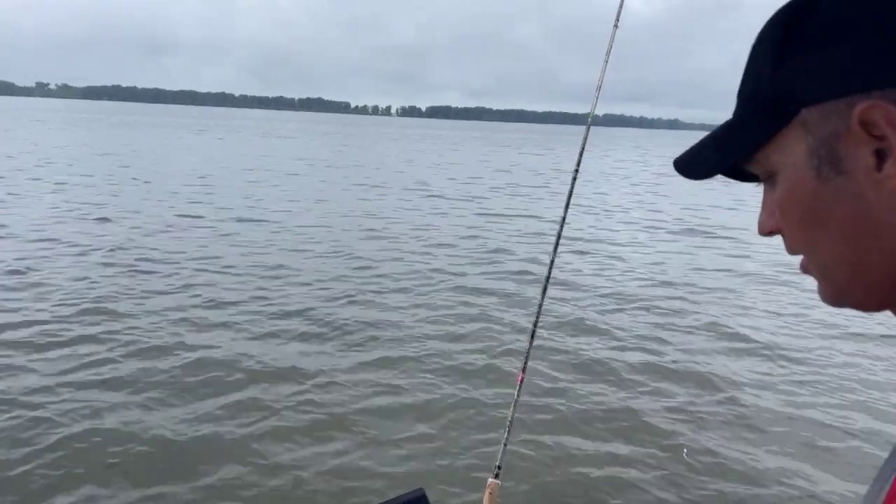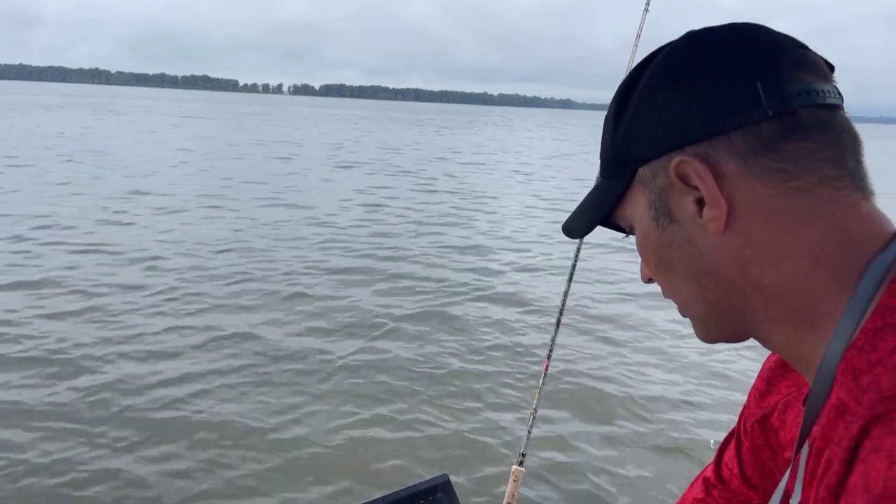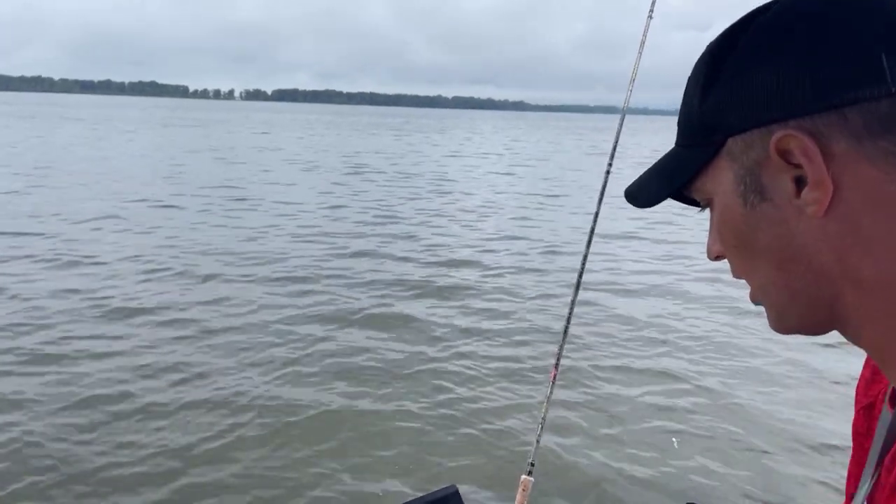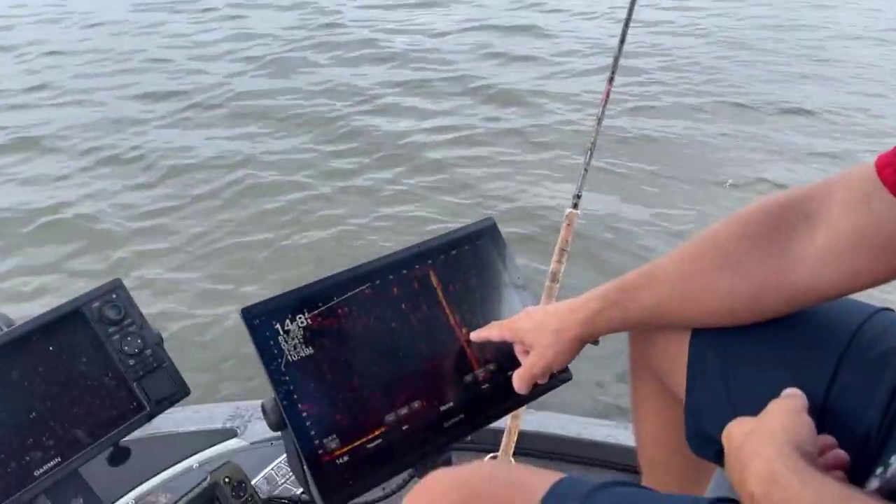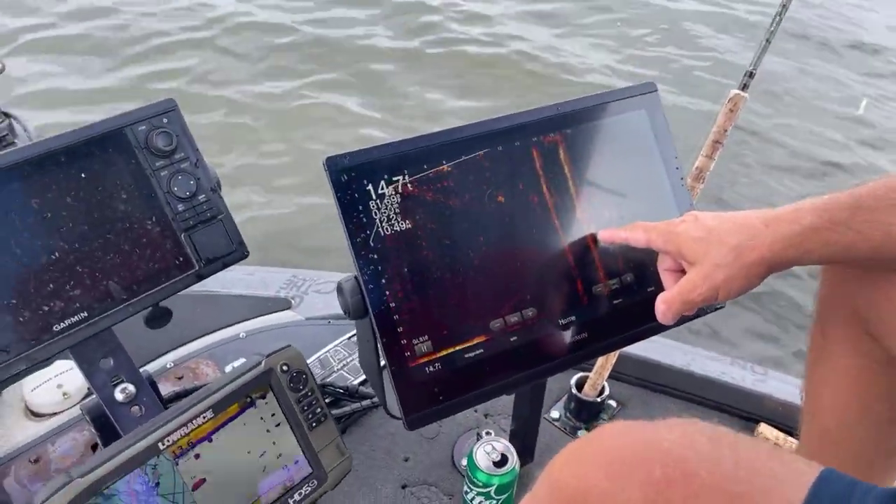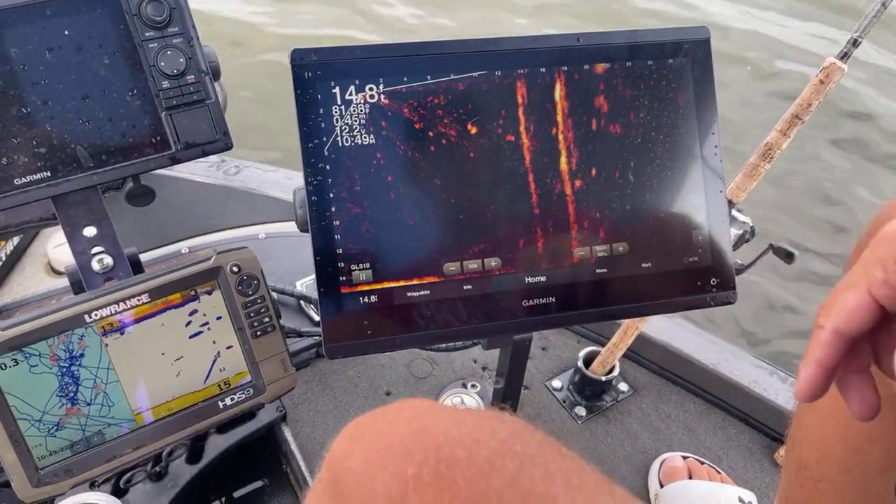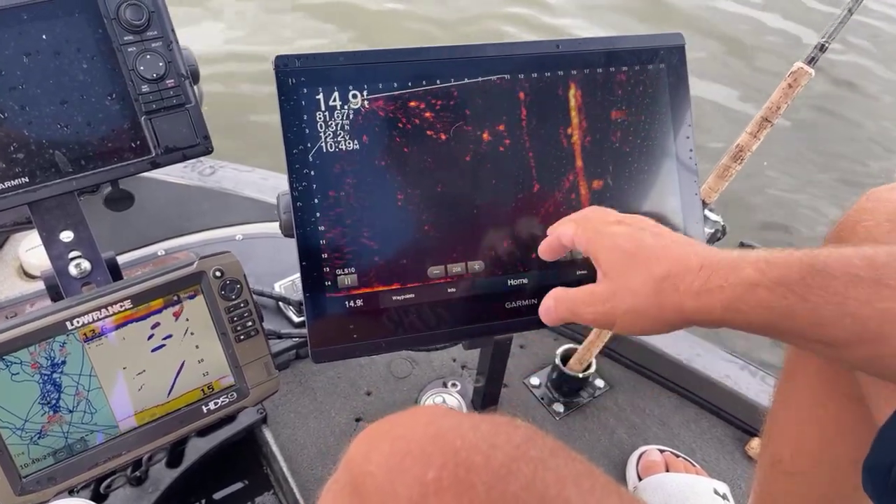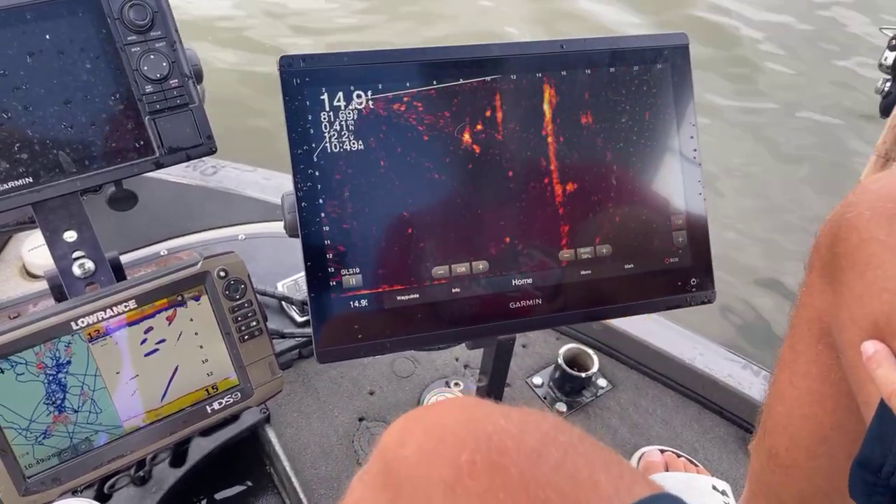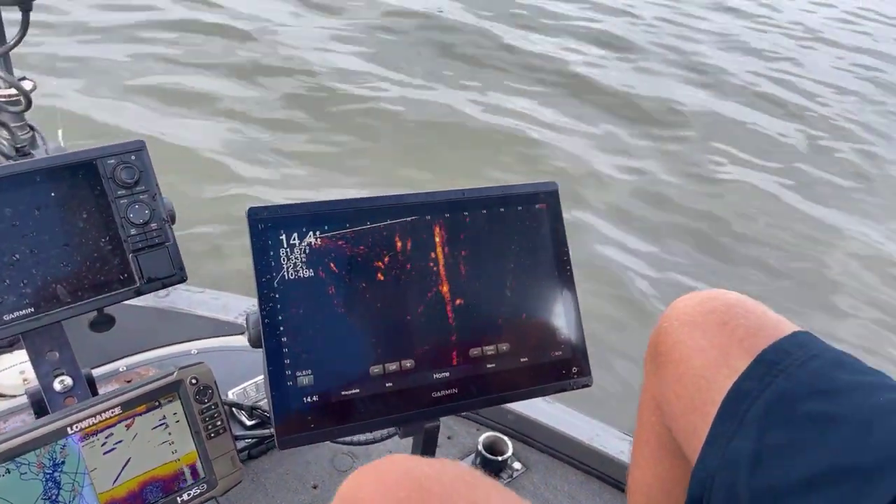Lake Fork is a lot like Reelfoot. It's got a lot of fish in it. It's got a lot of timber, and this right here is what you're looking for. That crappie right there is setting off of that stump. You can see just a little degree of separation between it and that stump. That right there is what you're looking for, and them's the marks you want to stop and fish.